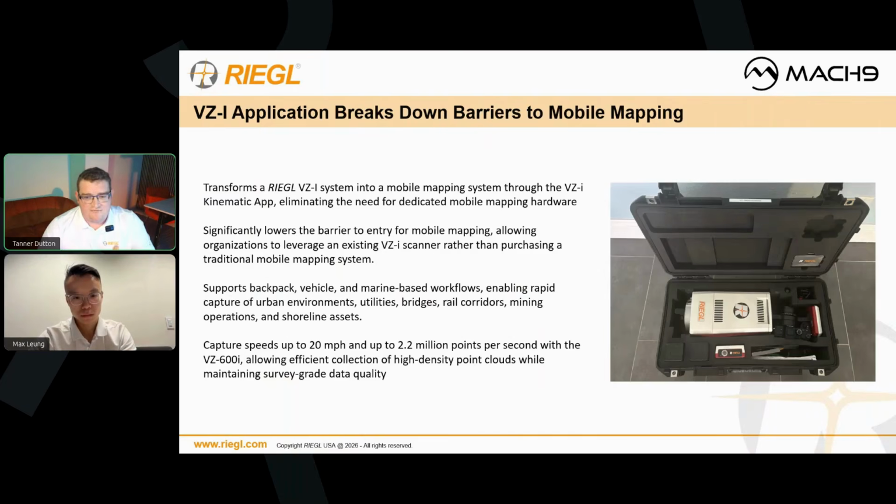Just to show that off, what you see in that case is everything you need to start mobile mapping and start getting great data extraction. That box is the size that can fit in an airplane carry-on, meaning that you could theoretically fly it across the country, put it on a rental car, and collect data and start data extraction down the road. This significantly lowers the barrier of entry for mobile mapping because this system is small and compact. It's also a lot less purchase cost and operational cost than a traditional mobile mapping system.